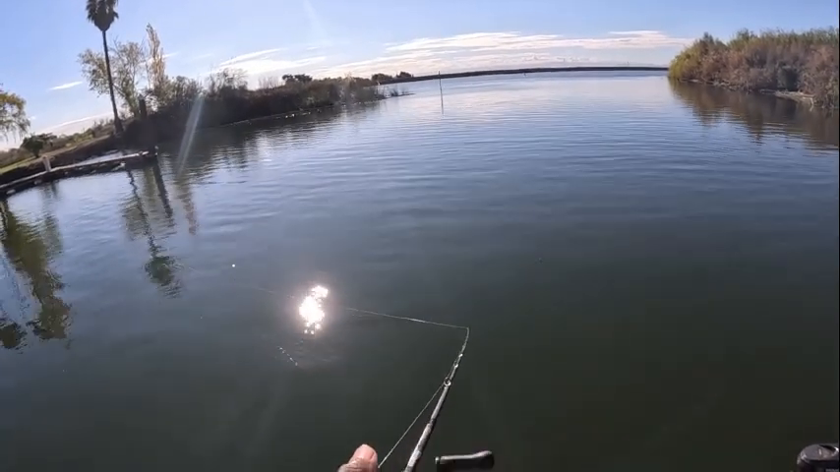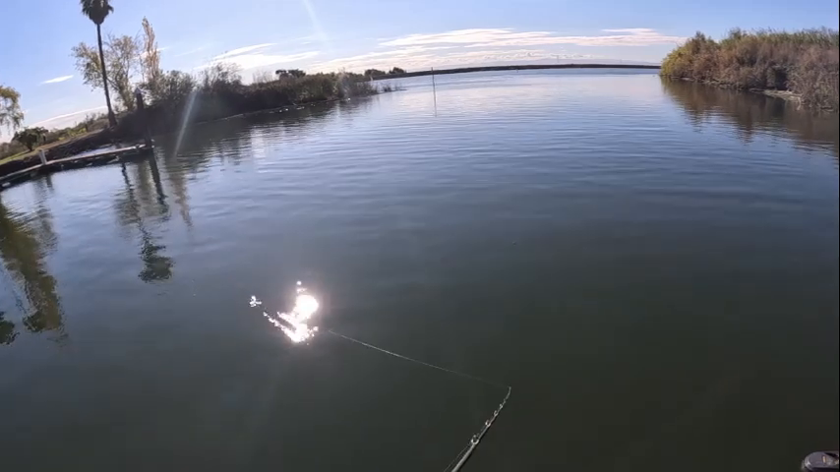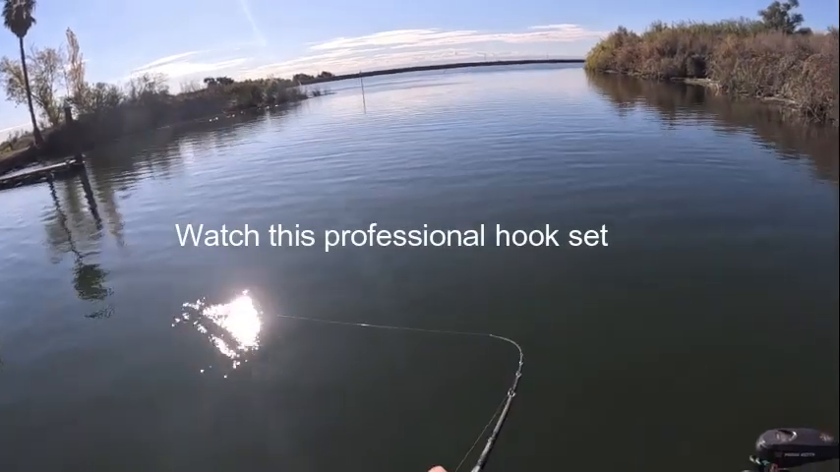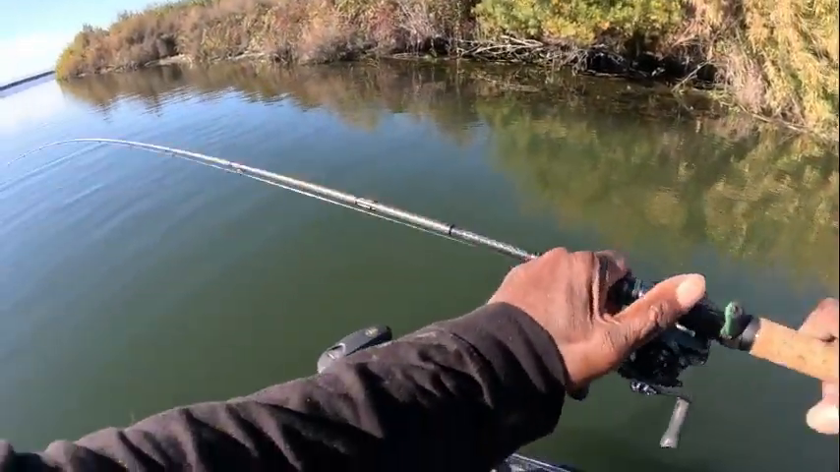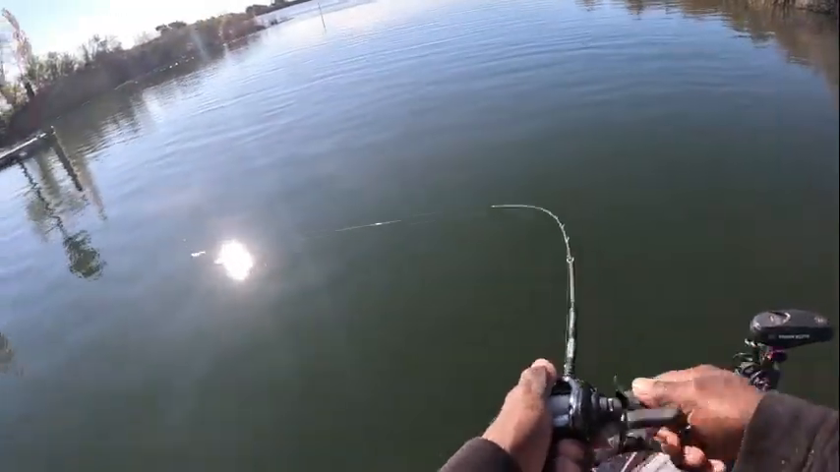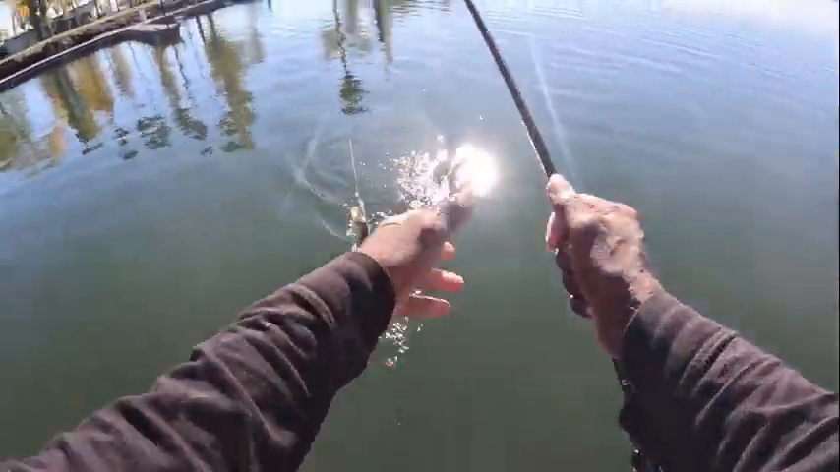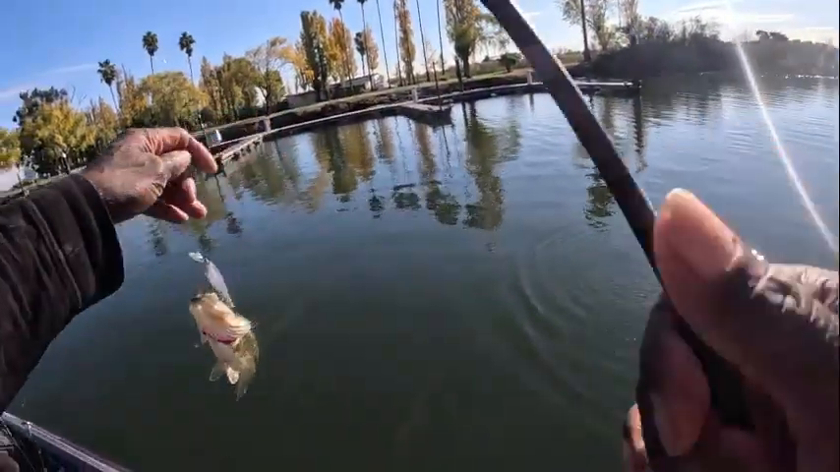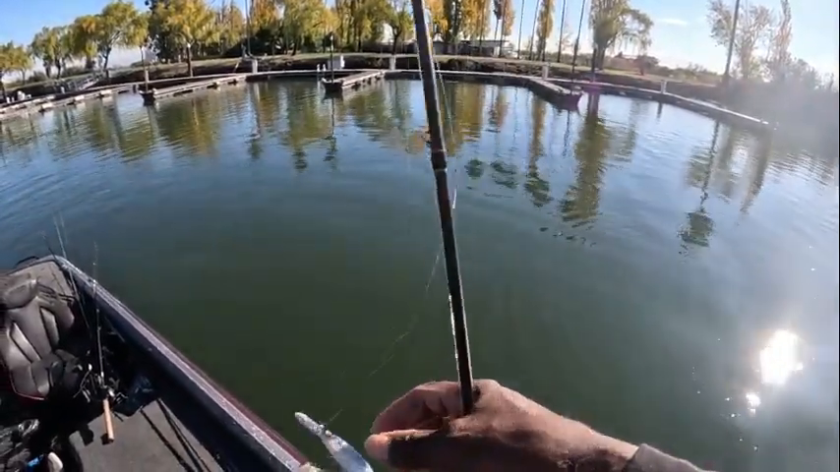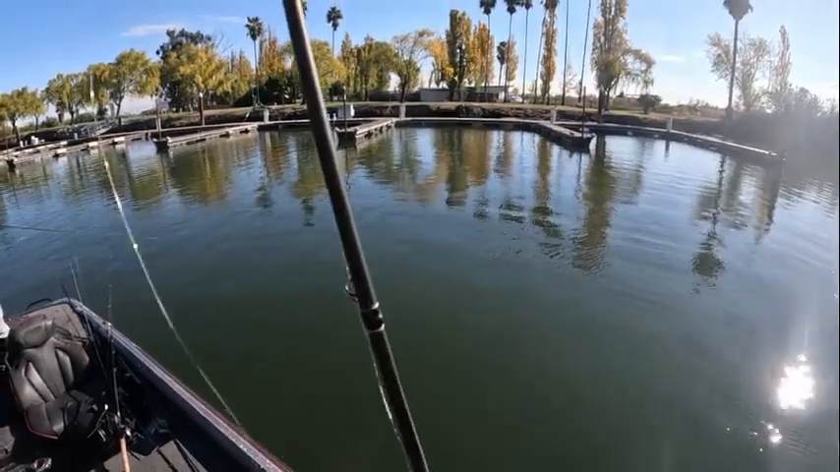Do a little grass and kind of just rip it around. So you might have grass, you might not. Oh shoot. Alright, I got you, jerkbait. He's a little one, but I tried to rip his face off. You saw I tried to rip his face off? There you go.